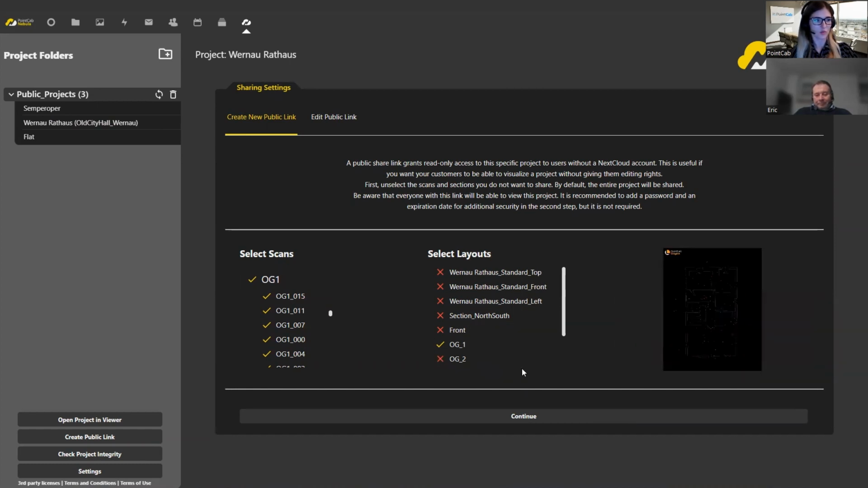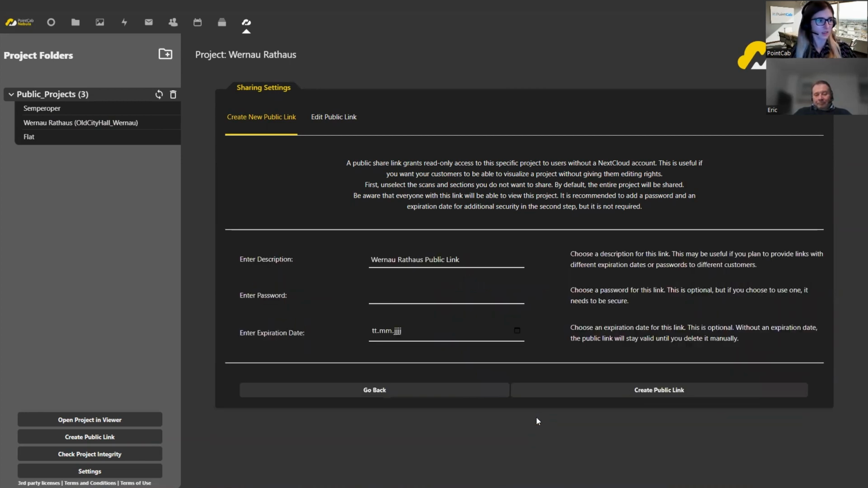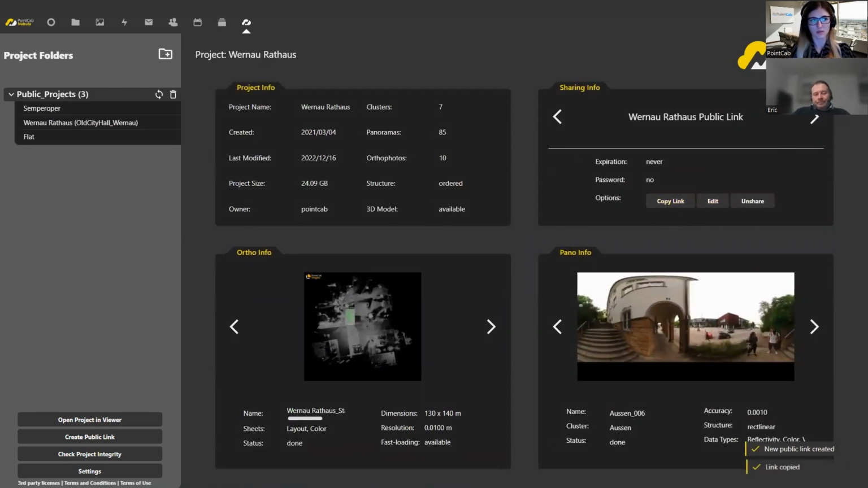Once I've done that, I can click on continue, and then give it a name. I can also password protect the project and set up an expiration date for the link. Then just click on create public link, and the link can be copied and sent to the colleagues or customers that want or have to have a look at the project.